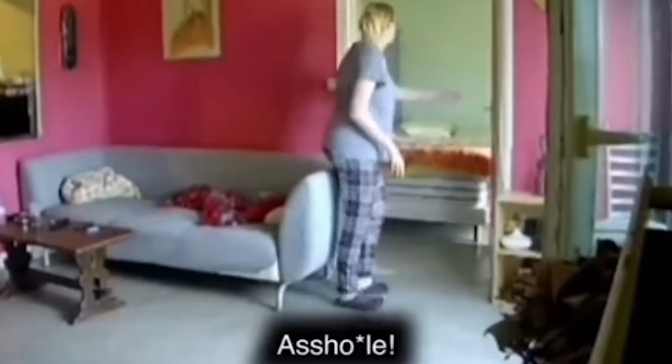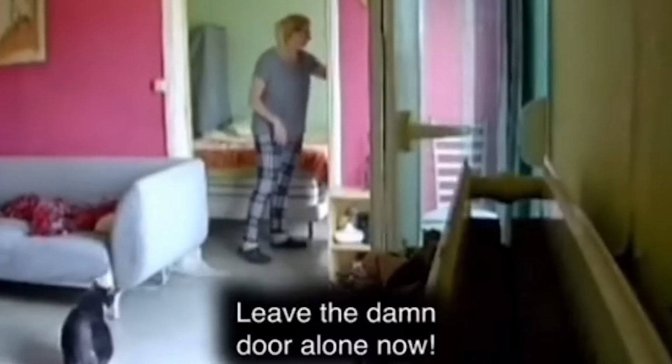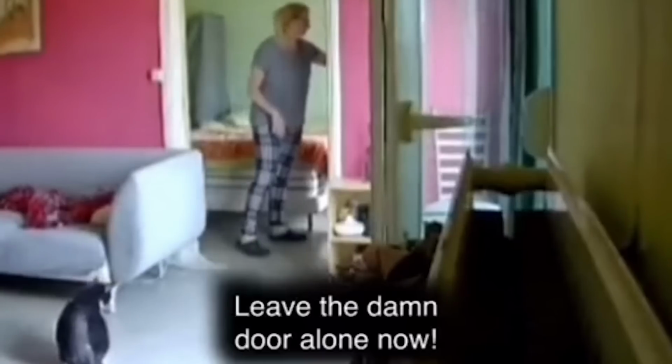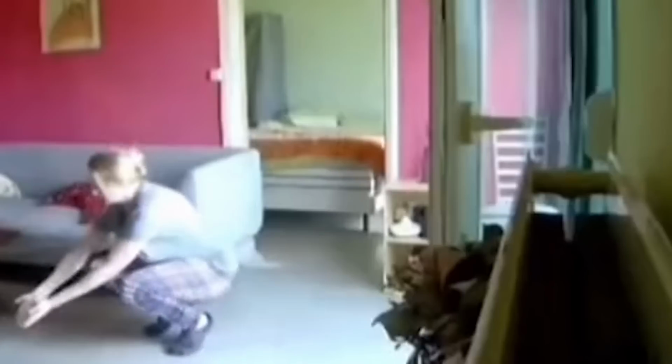She even goes to the back of the door and talks to the ghost, as if this is all too familiar to her. She curses to whatever that's behind the door and tells it to leave the door alone. But once the woman begins petting and trying to calm down the cat, something creepier happens.